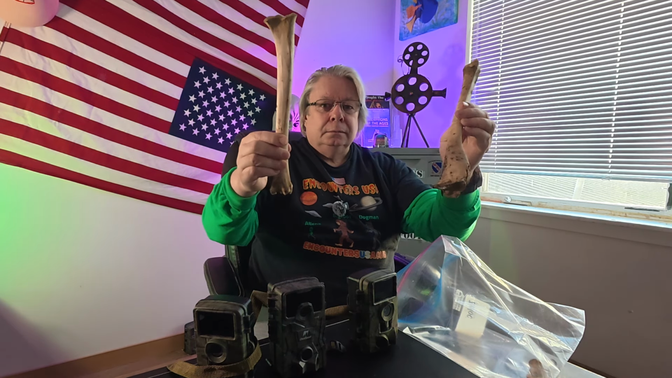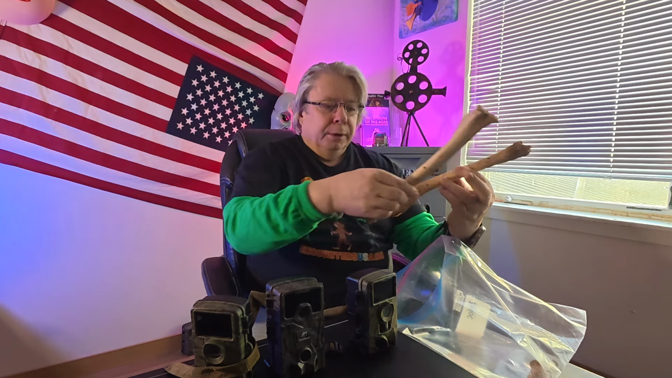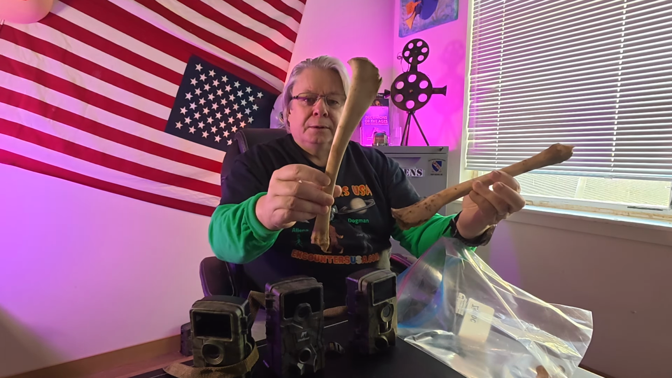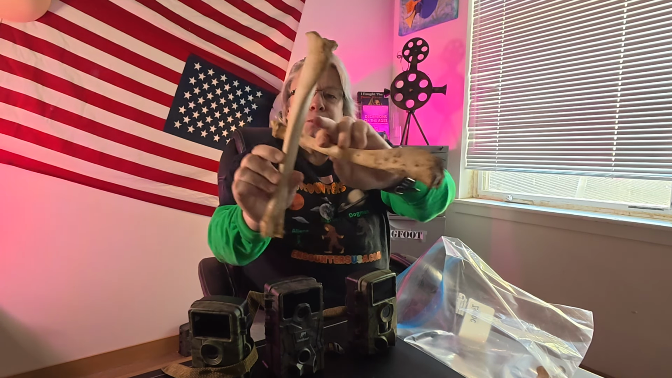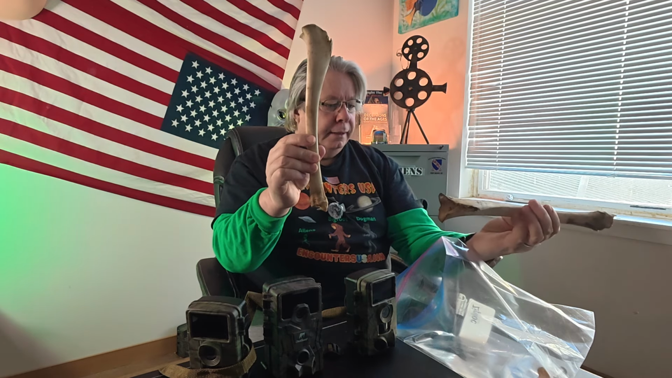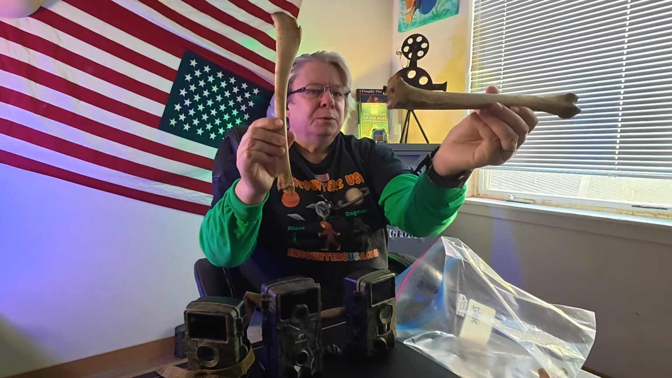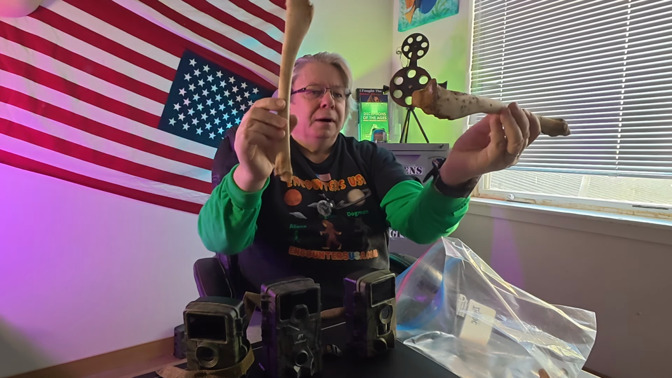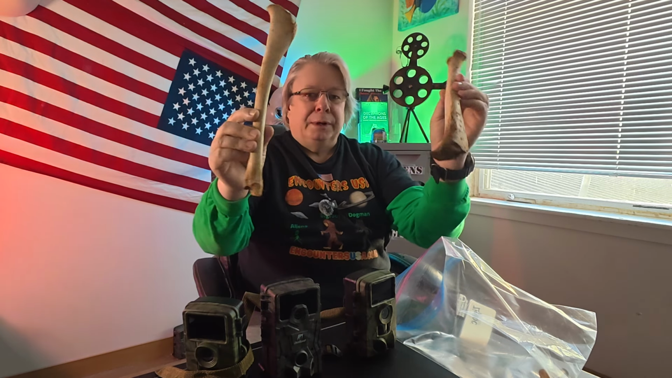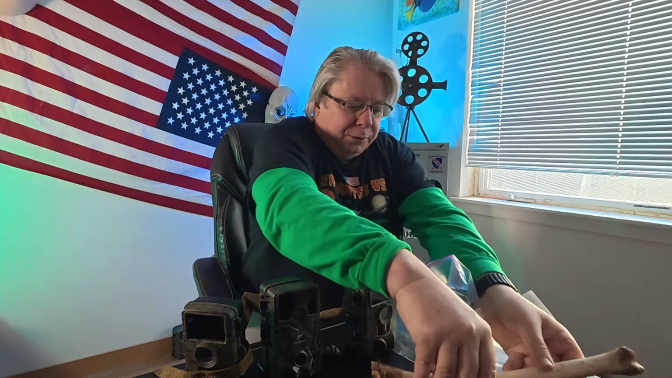Not a medical expert, but both of these are absolutely clean. There's one striation there, and other than that, these would be gnawed, but as you can see, they're absolutely clean.